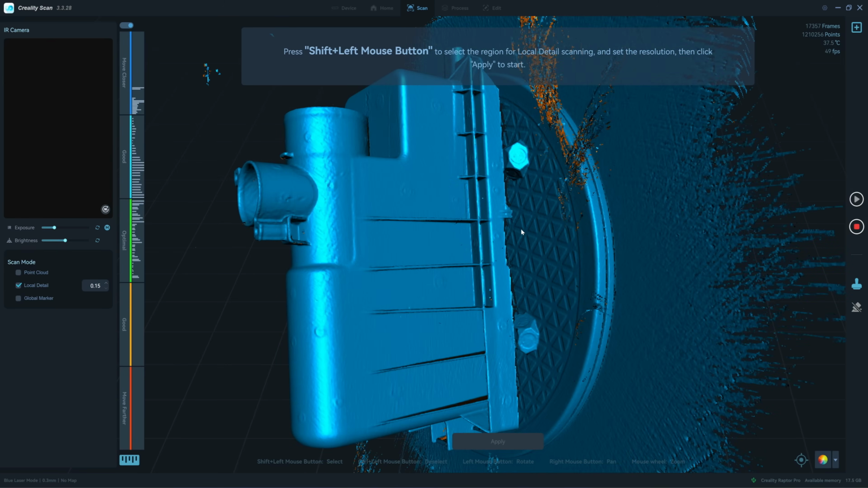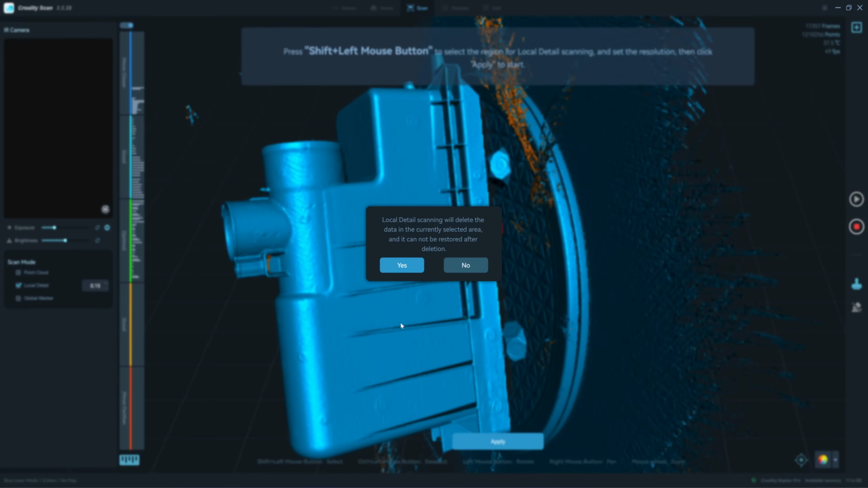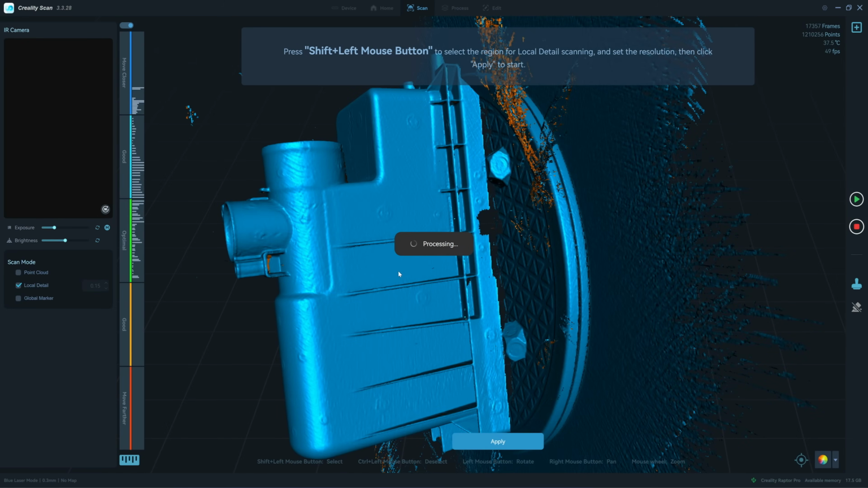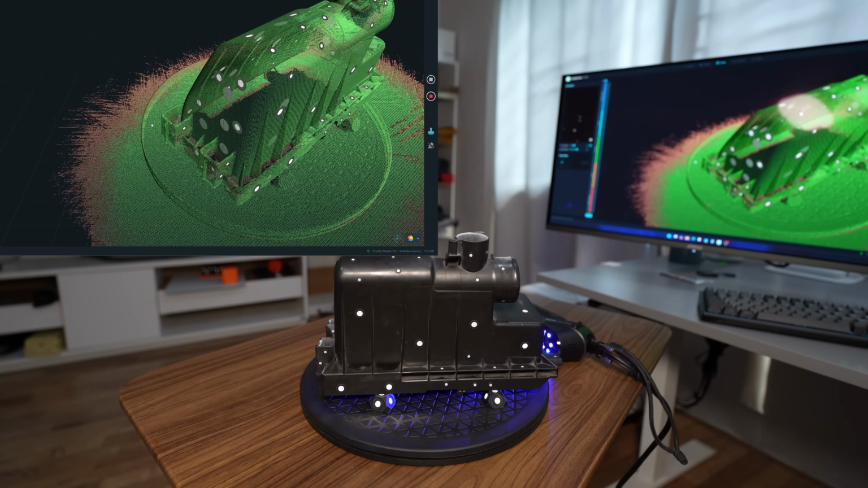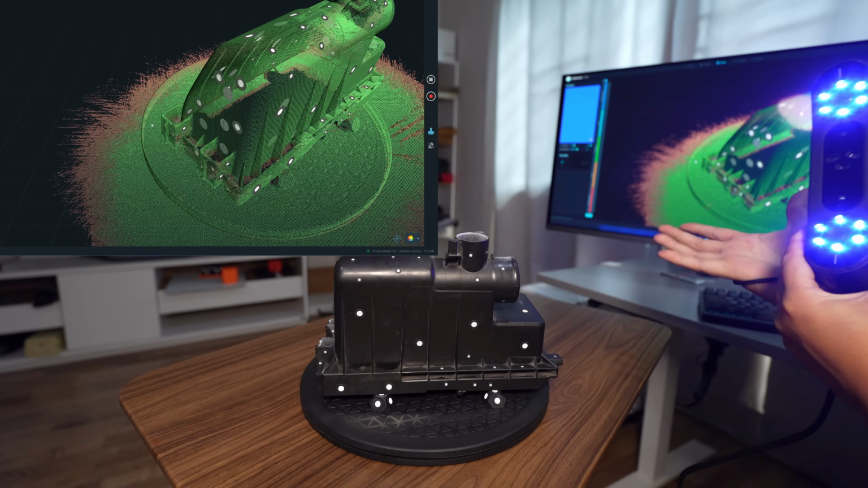And you're going to need to use the mouse and the keyboard. Select the area that you want this higher detail and then click on apply. It will delete the point cloud. See, it's gone, the point cloud, and it will tell the scanner to rescan with the 0.15 resolution for just